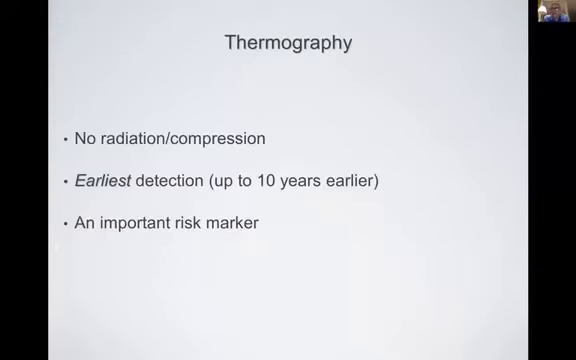And this is where John can kind of take over. All right. Yes, I'm going to use this slide and the next slide as a springboard to just discuss a little bit of the literature, in particular 3 studies that I think are particularly compelling in making the argument in favor of thermography. We're talking about thermography as an important risk marker, and this is where I think that thermography excels. This is what thermography can offer that no other breast imaging modality can.